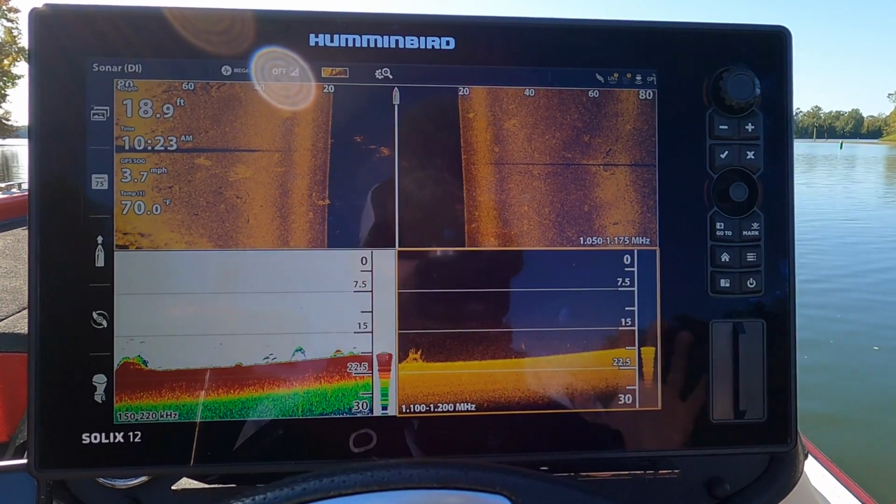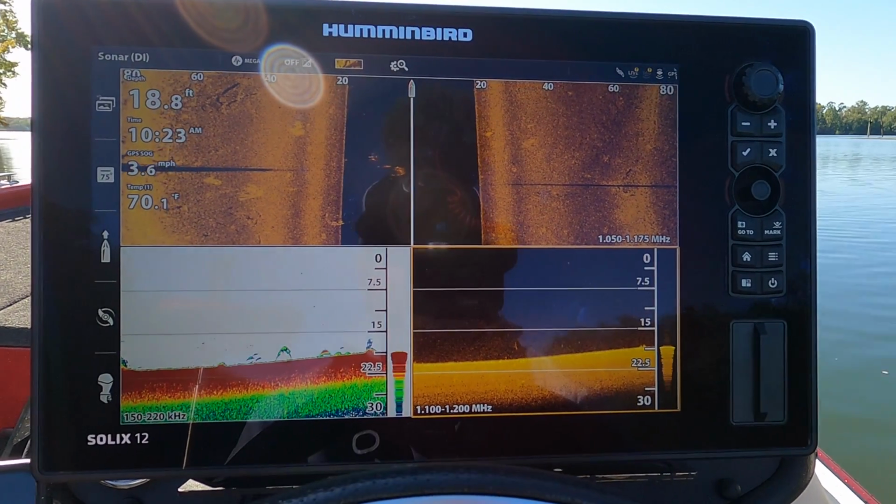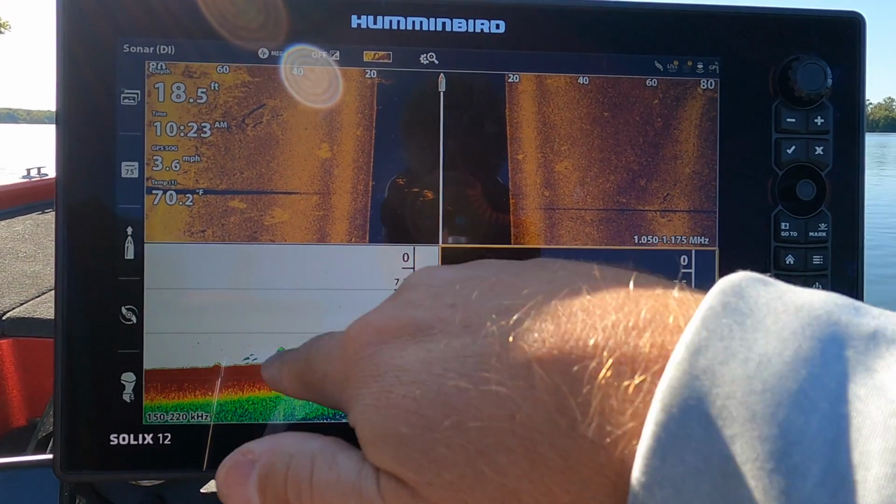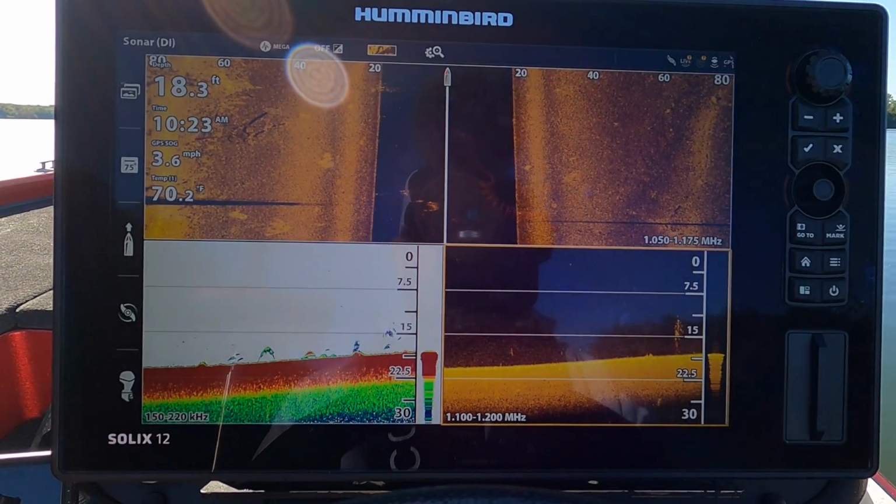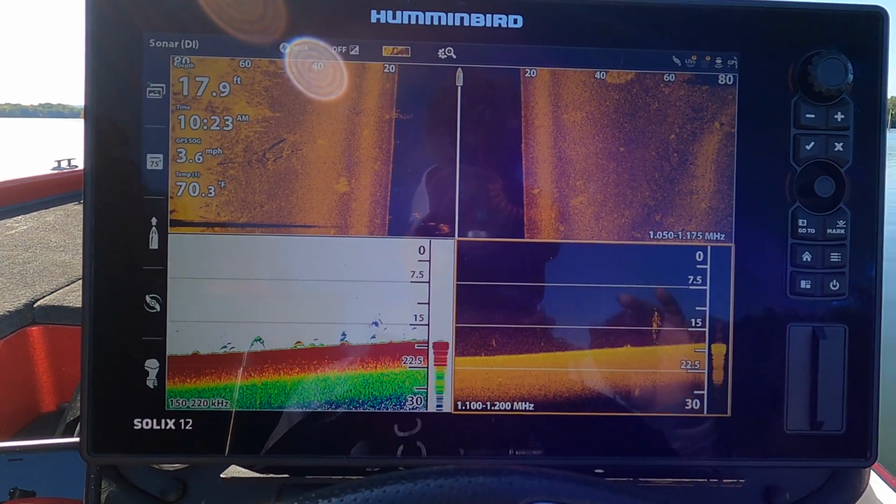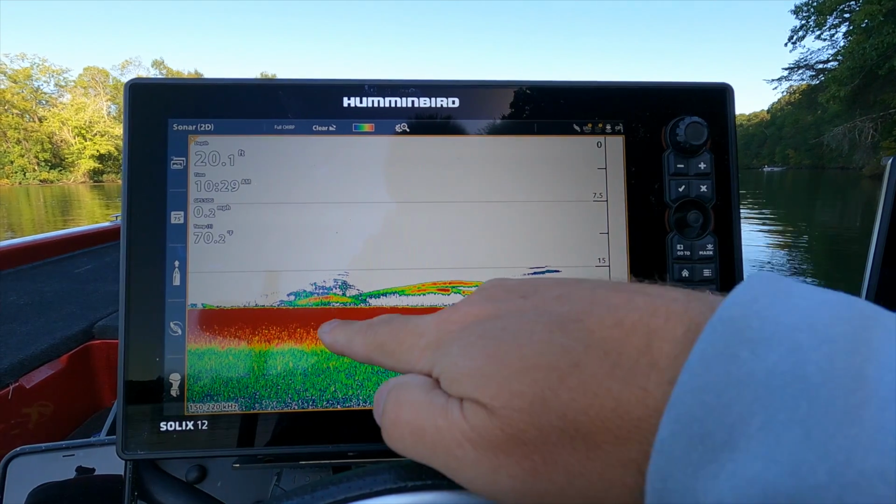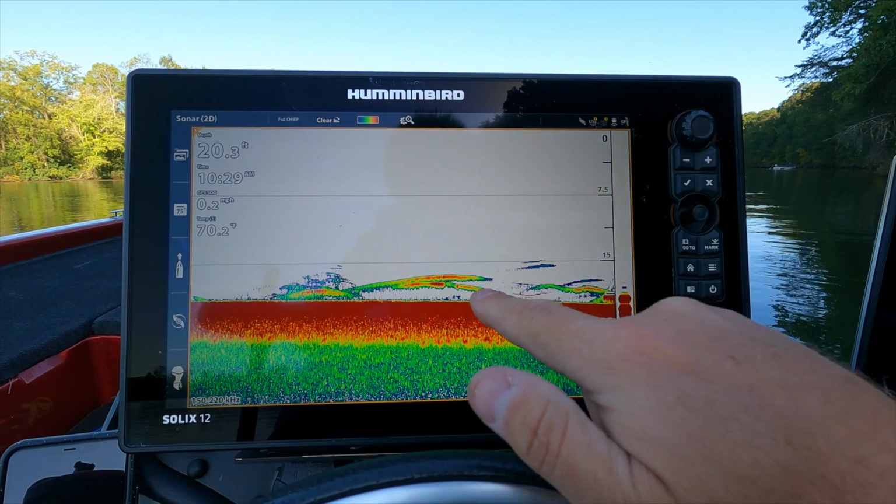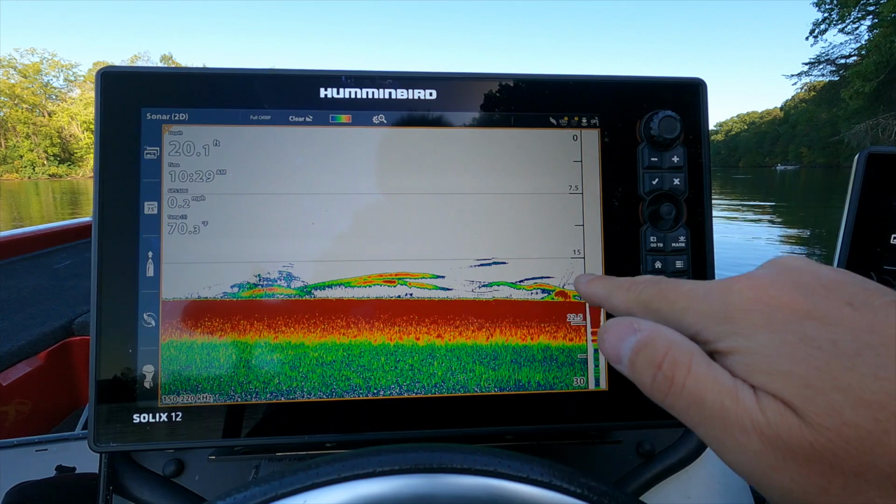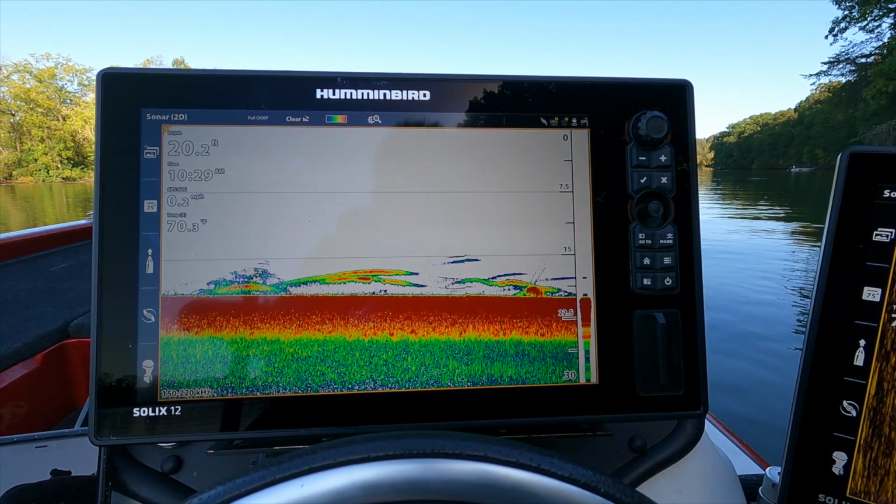Hopefully you guys are getting an idea of what to look for next time you're out on the water. It doesn't matter if you have a color screen or a black and white screen. You're looking for lines and arches, because that is your sonar cone coming over and off of the tops of those fish. Look at these guys right here. See that kind of wiggly line? That is a fish that's staying with us, kind of coming up and down.